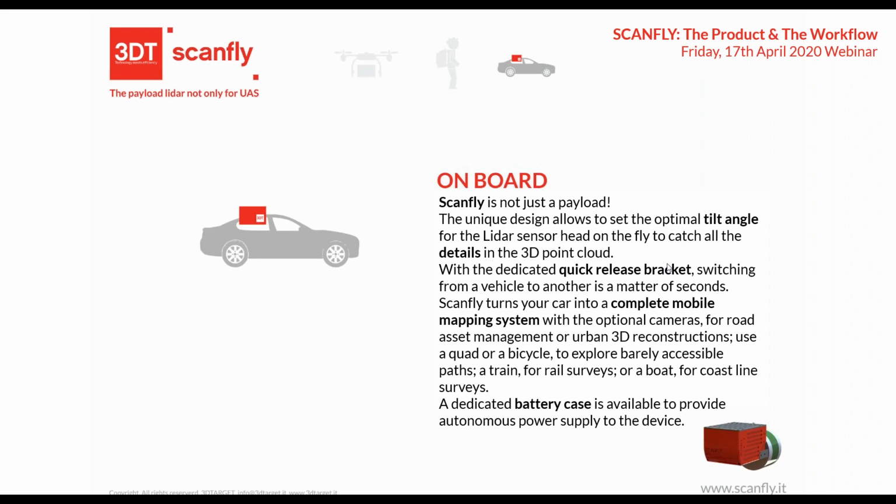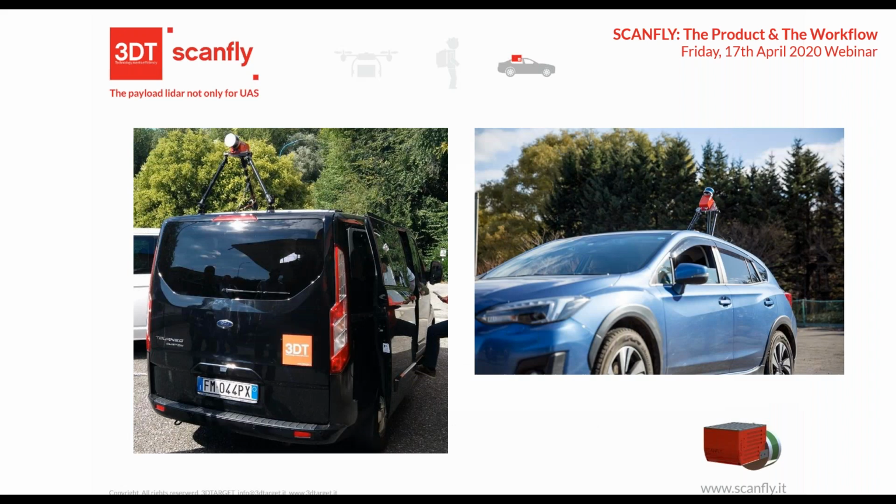On a car, the main difference is the length of your survey. With the drone, normally you have 20 minutes, 25, even 40 minutes of flight for the longer flights. With the car, you can run up to 8 hours of driving. For that kind of application, we have dedicated mounting kits with an extended arm to avoid scanning the roof of the vehicle, and you can also change the tilt of the system.